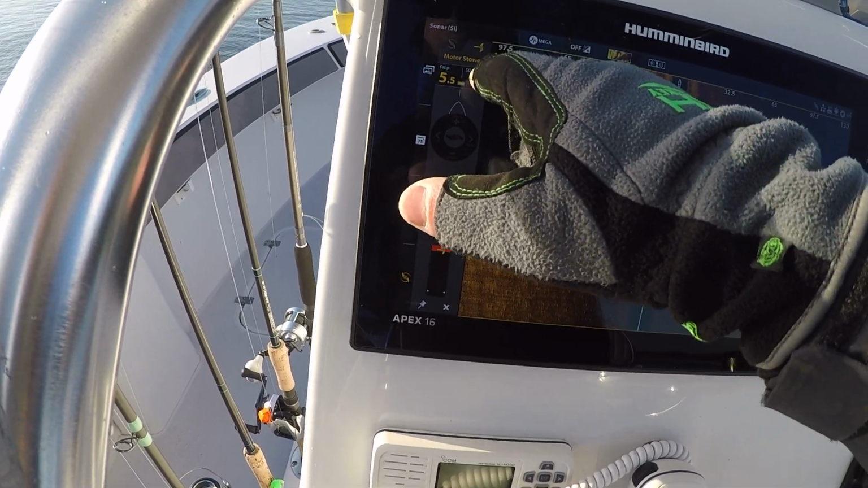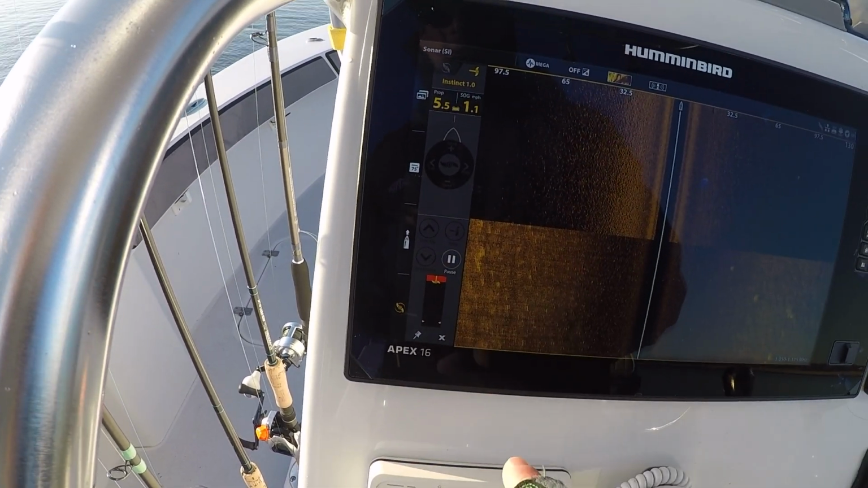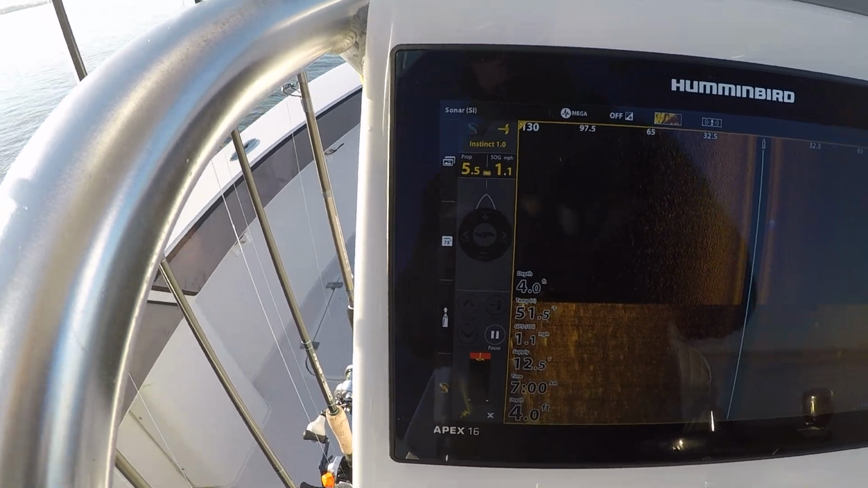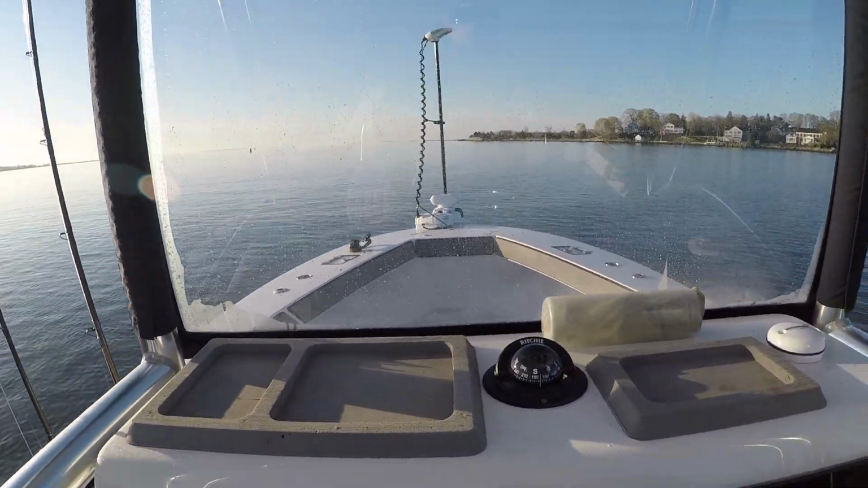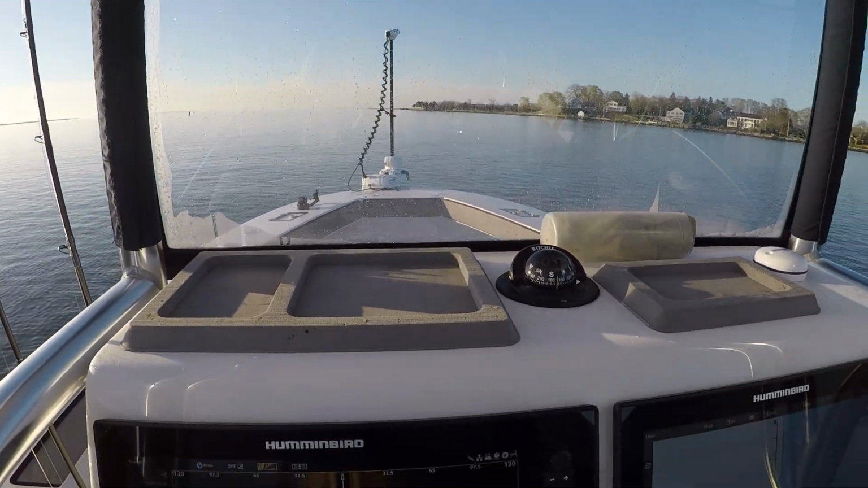So I'll go ahead and deploy my Minn Kota. I'm going to pin that for a second. There goes the Minn Kota. This is the new Instinct Quest. I have a video out on this trolling motor. Super impressed with this trolling motor.